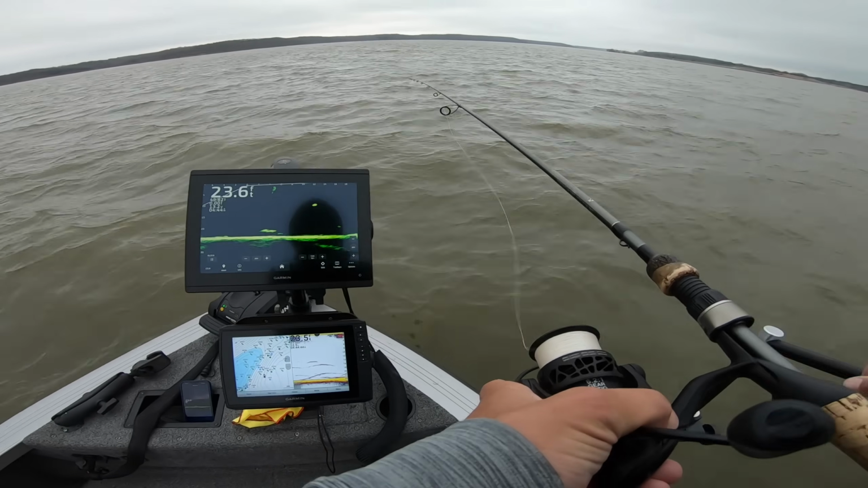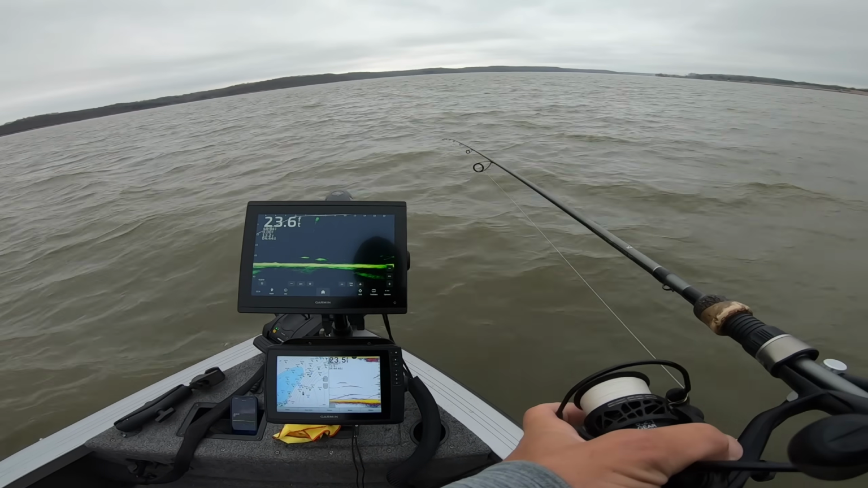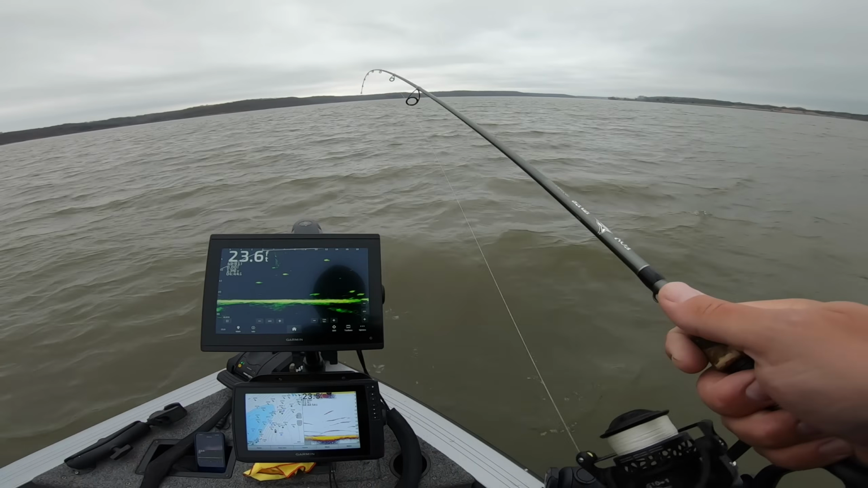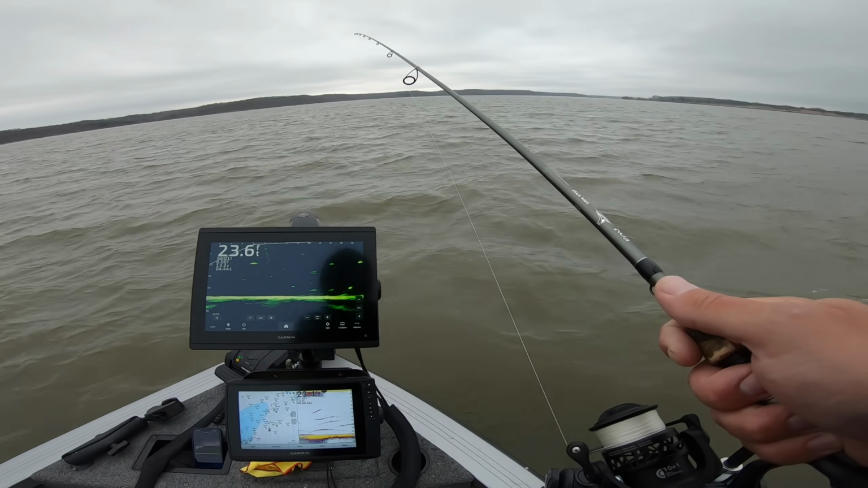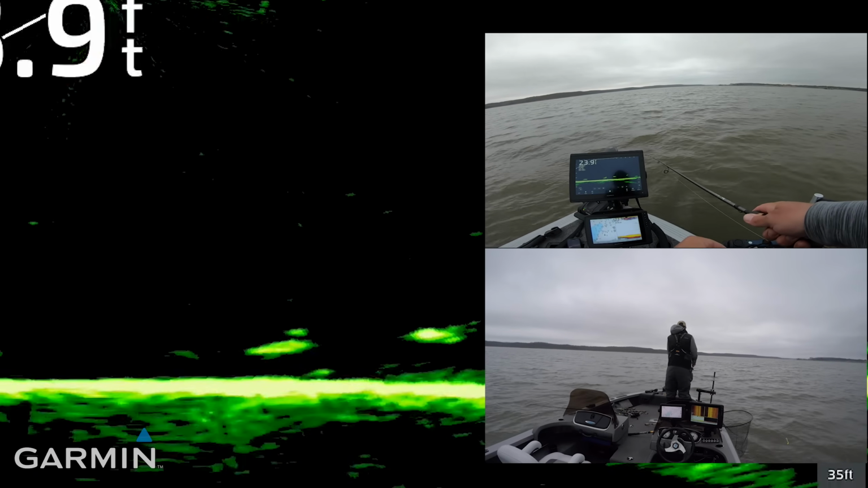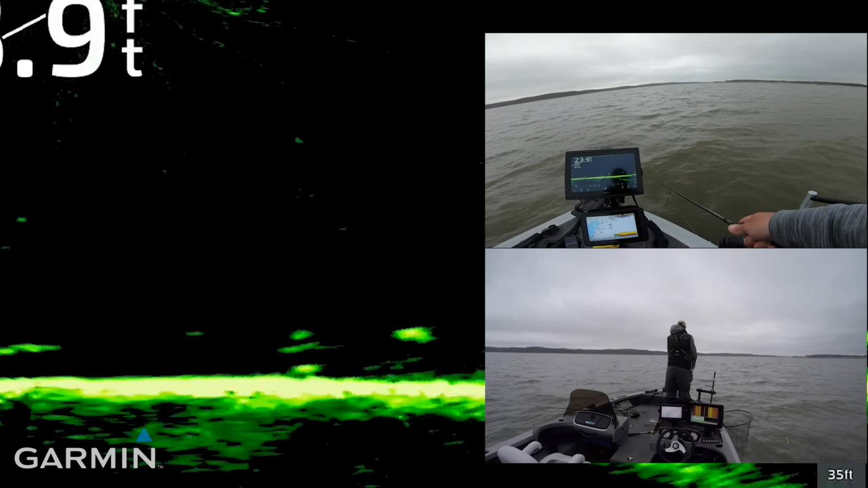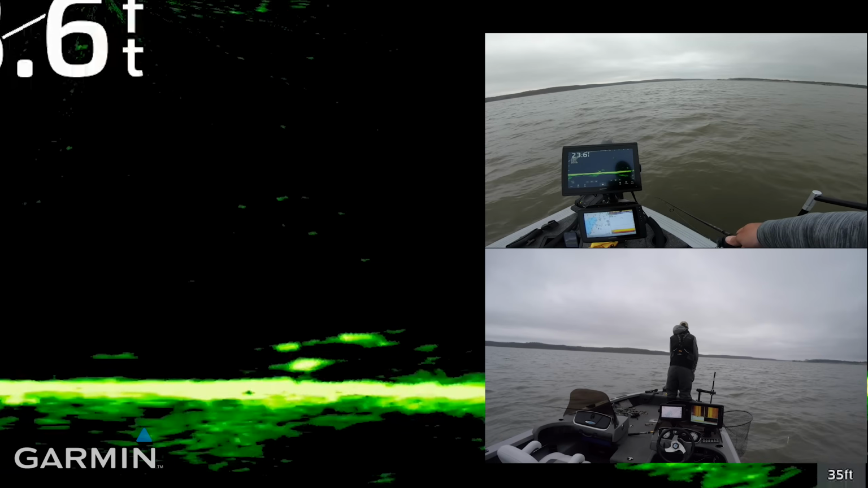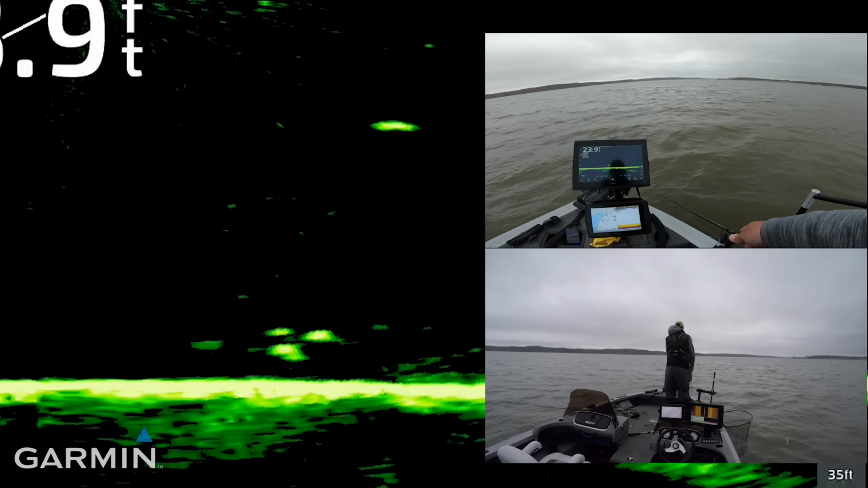I figured I probably didn't have a very good hook in that guy, seeing as how I pretty much set it with one hand, my left hand. A lot of fish rolling through though, look at that. Big one.